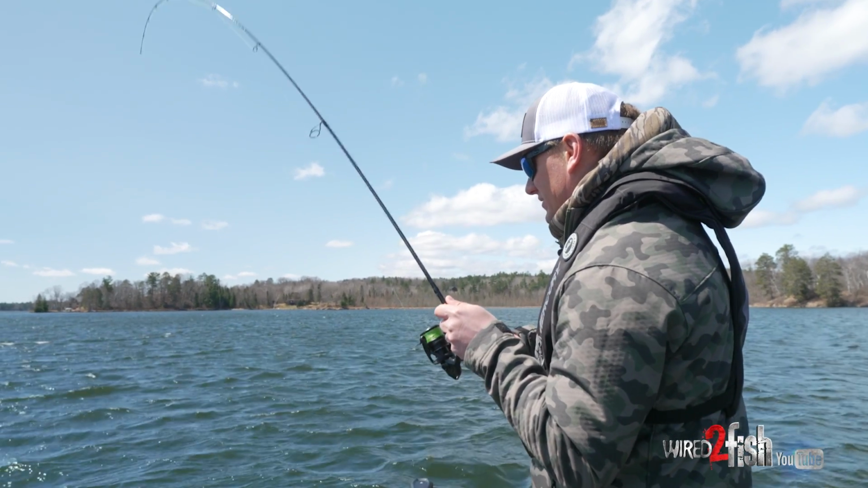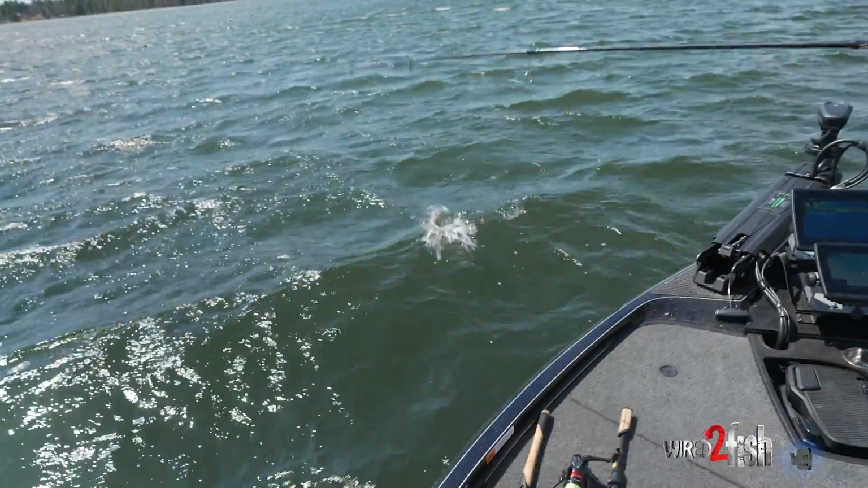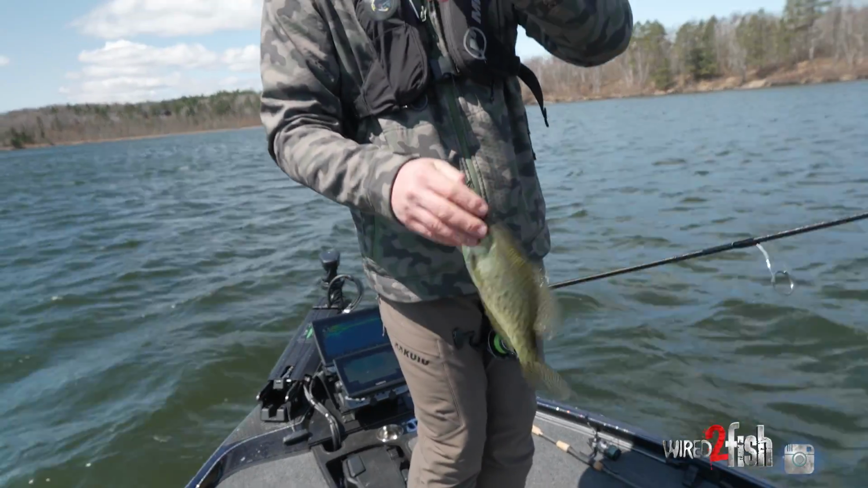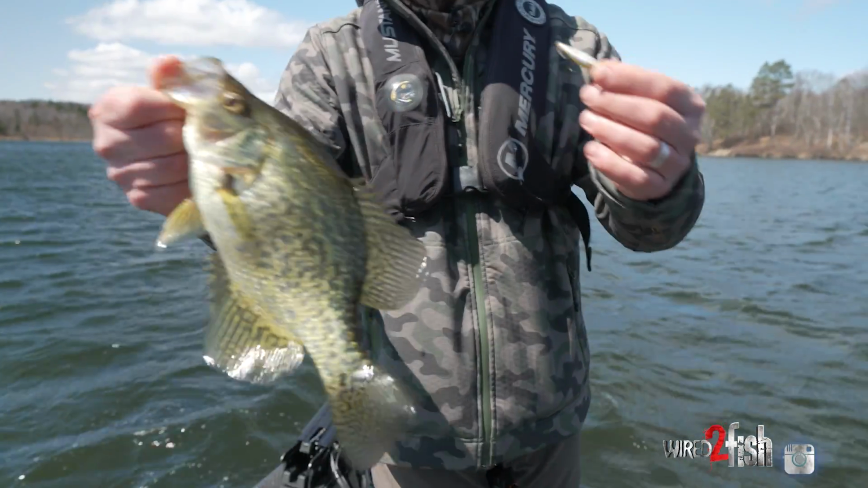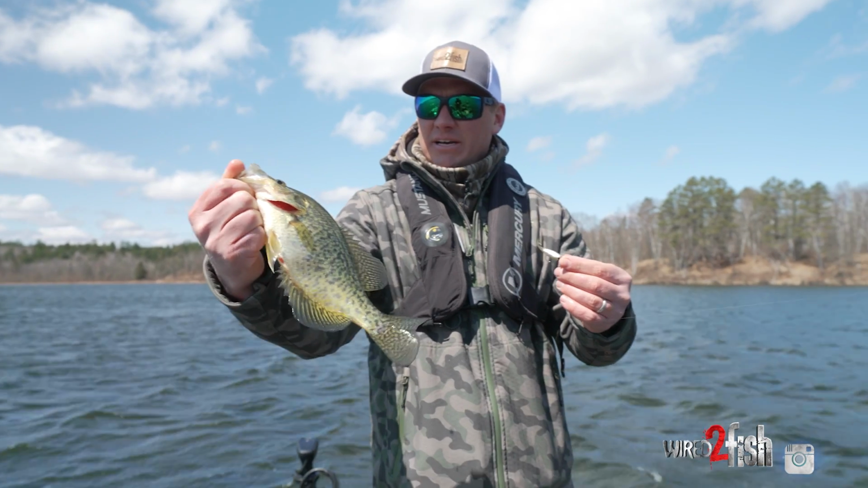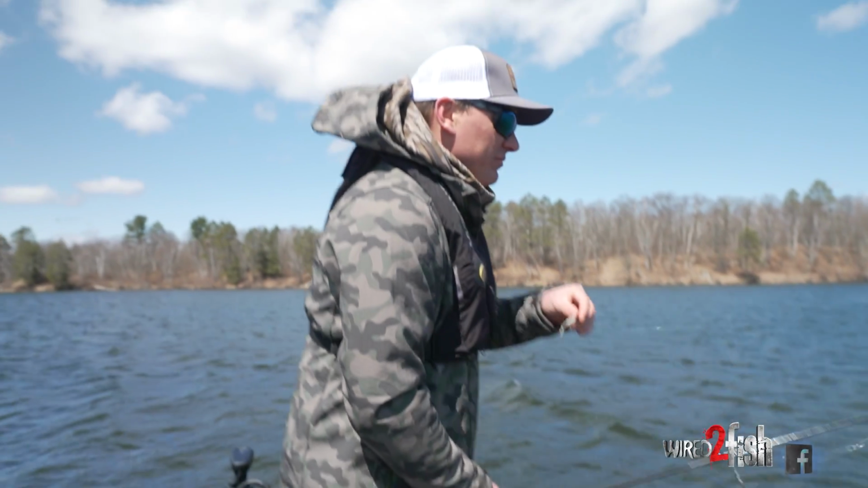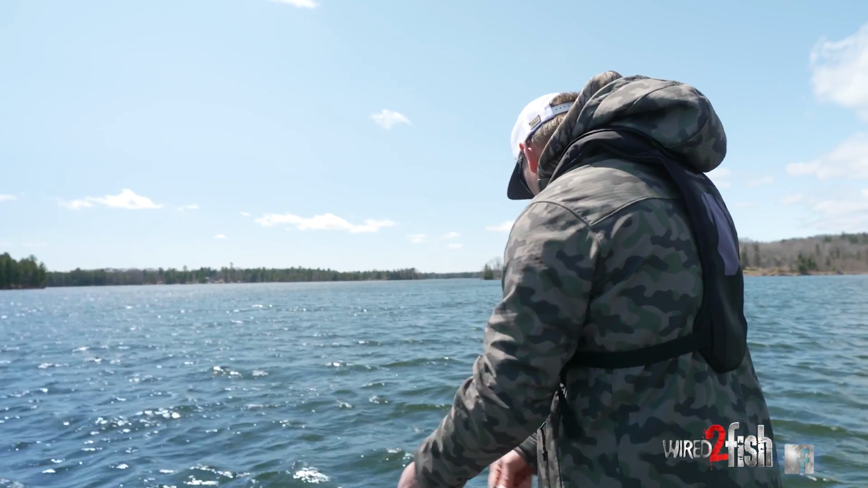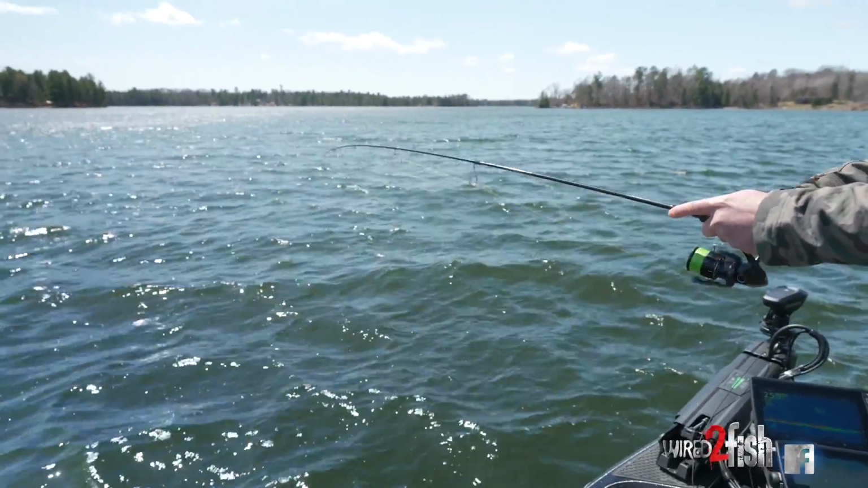Oh yeah, there's another decent one. Yes. Little artificial crappie fishing. Springtime doesn't get a whole heck of a lot better than that. Getting the boat in for the first time, catching some fish. Can't beat it. This wind is kind of tricky.